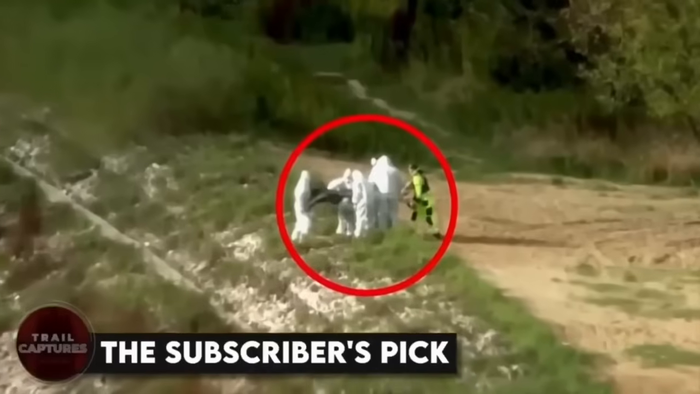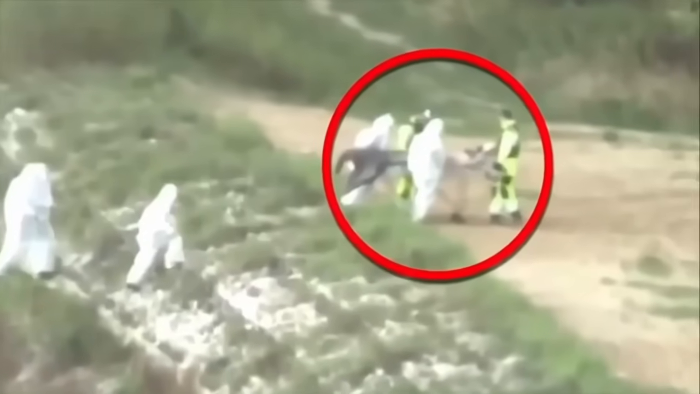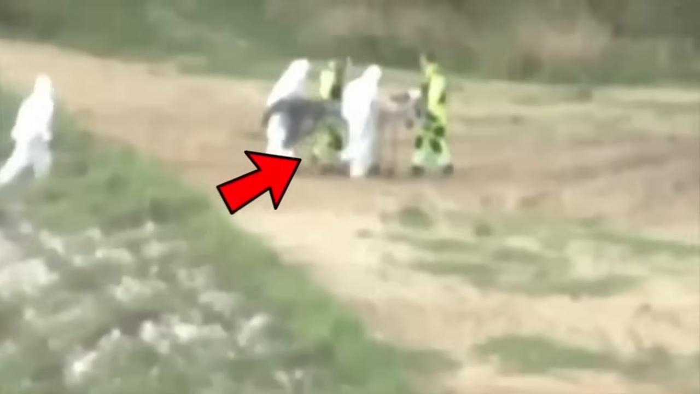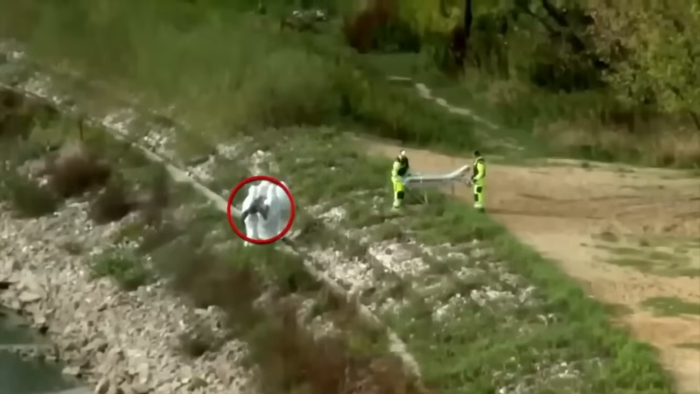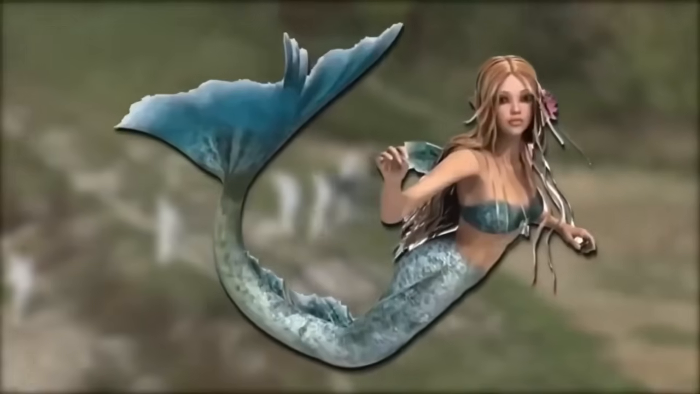The subscribers' pick. This image was taken from a video which shows some researchers doing something strange. You can see a group of people dressed in white and yellow on a deserted beach. They seem to be picking up something from the ground and putting it on a stretcher before taking it away. And of course, we can even see the tail of a creature in the video, which only points in one direction. A mermaid! How crazy is that?